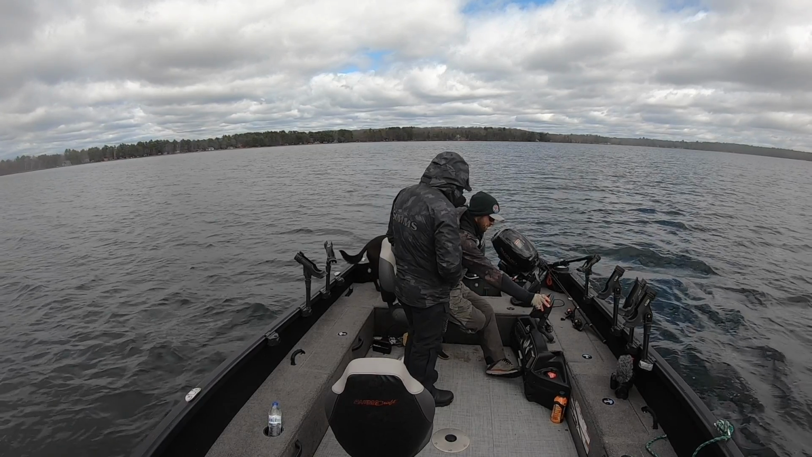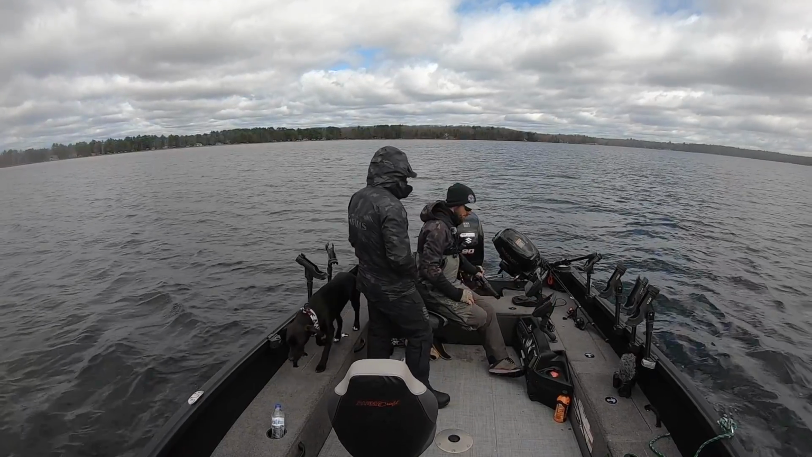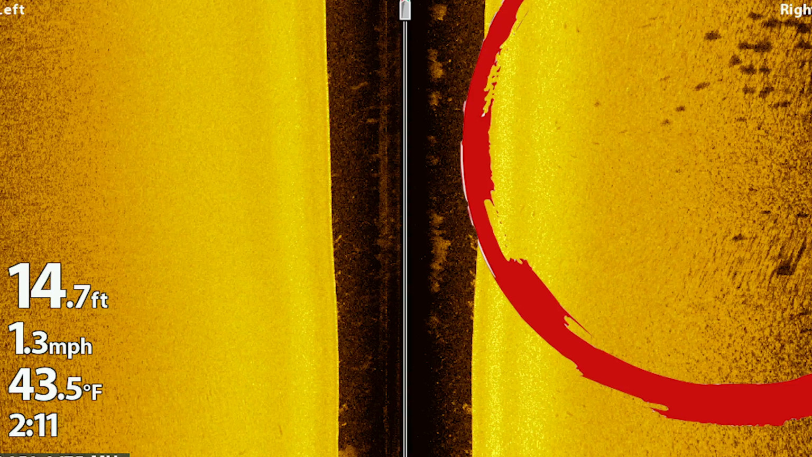And this is what a lot of fish looks like up in shallow water. You can see all these fish off the right side of the boat here. And that is absolutely loaded. That's exactly what we like to see.